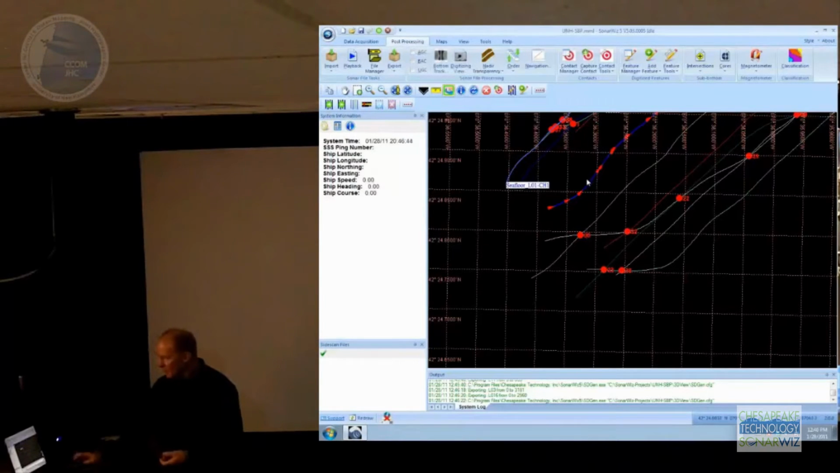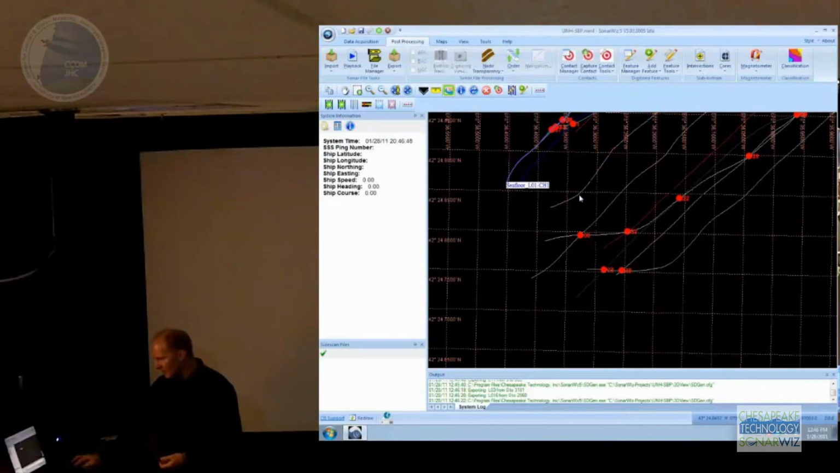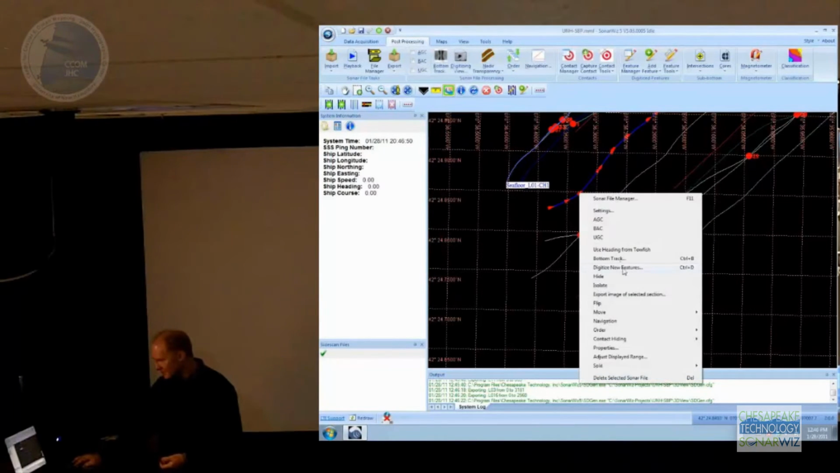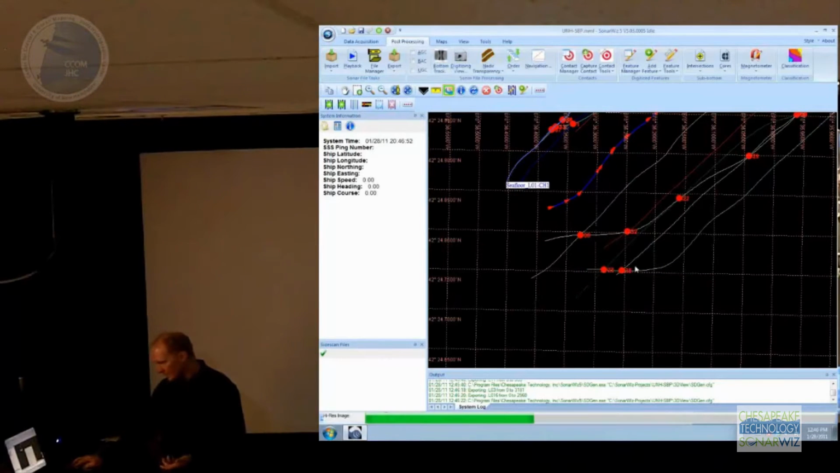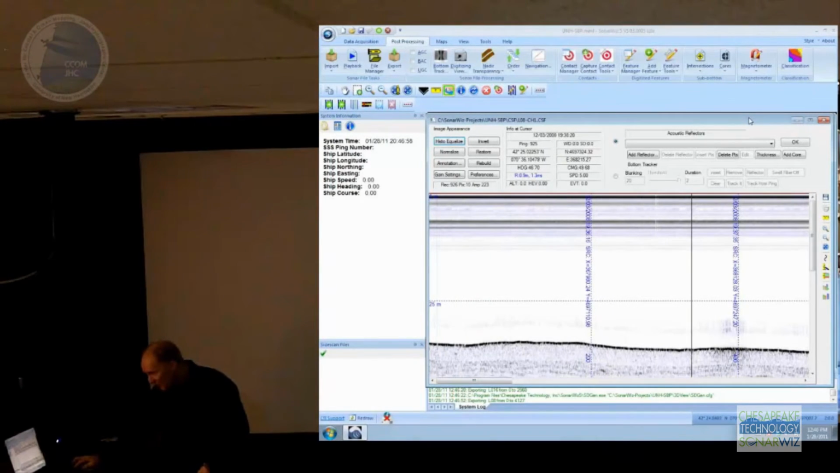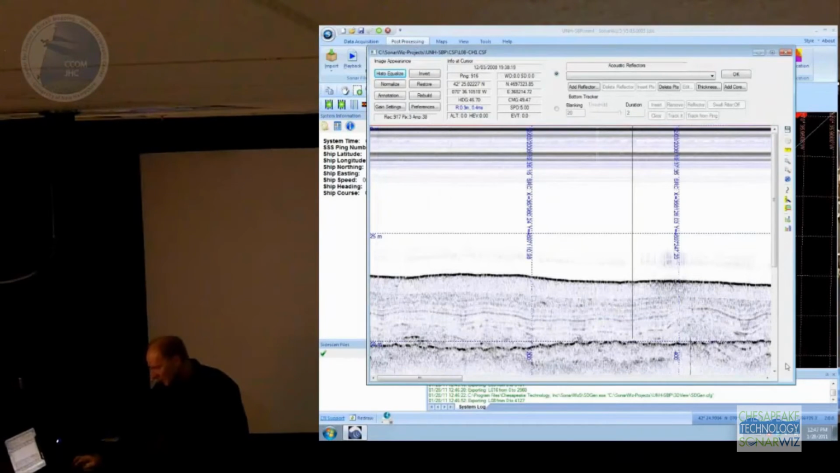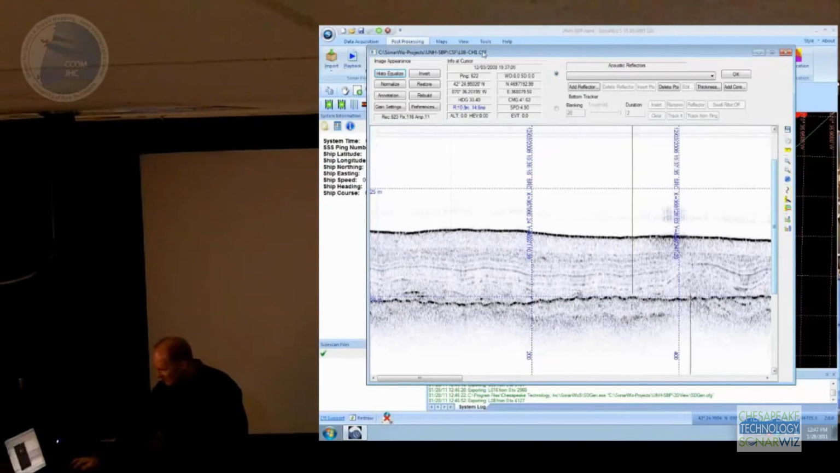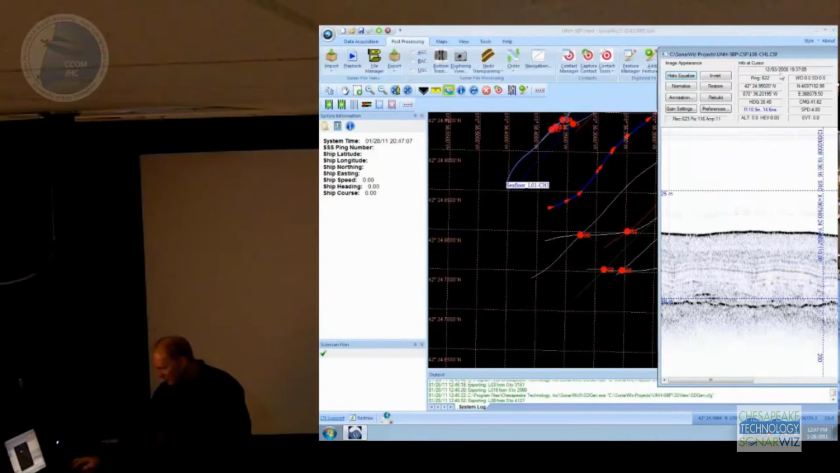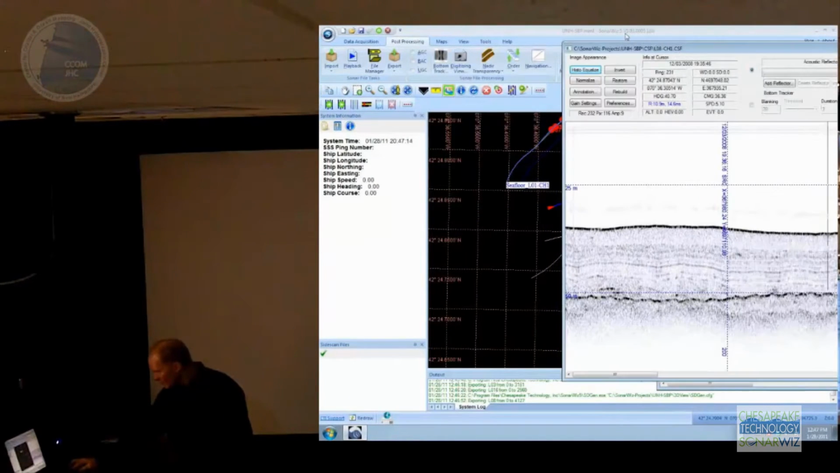Now these individual lines inside SonarWiz can be edited just the same way that we did with the Sidescan. So if I click on one of these lines and right click, same way I can say digitize new features, and that'll open up that profile in a waterfall view. Again, waterfall being sideways this time. So here's that profile image. Again, we've got the cursor tracking between the image and the map. So you can see when I move the cursor around here, I've got the map correlated cursor as well.